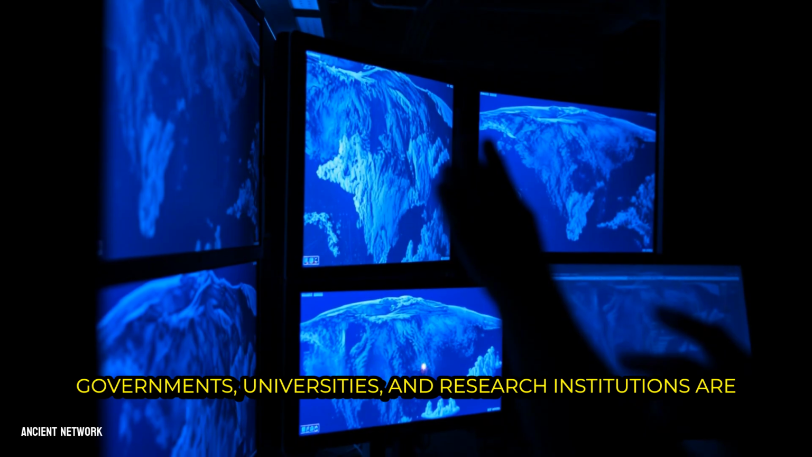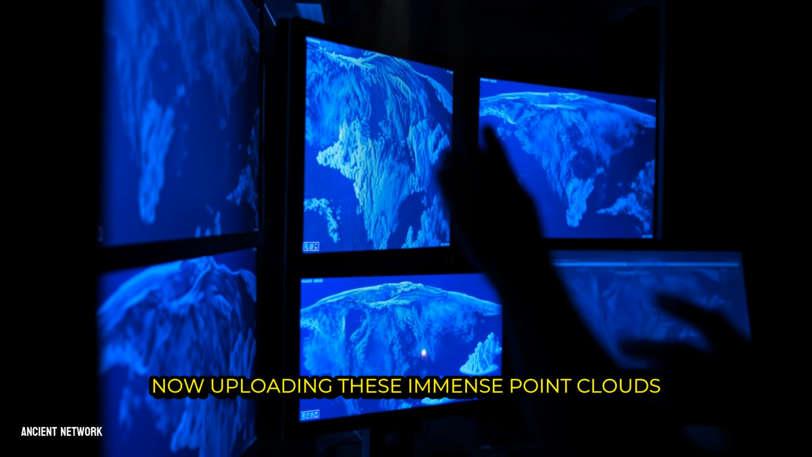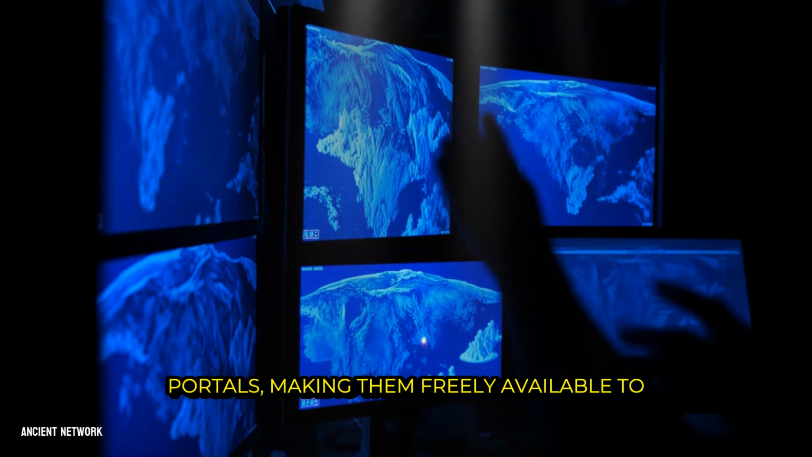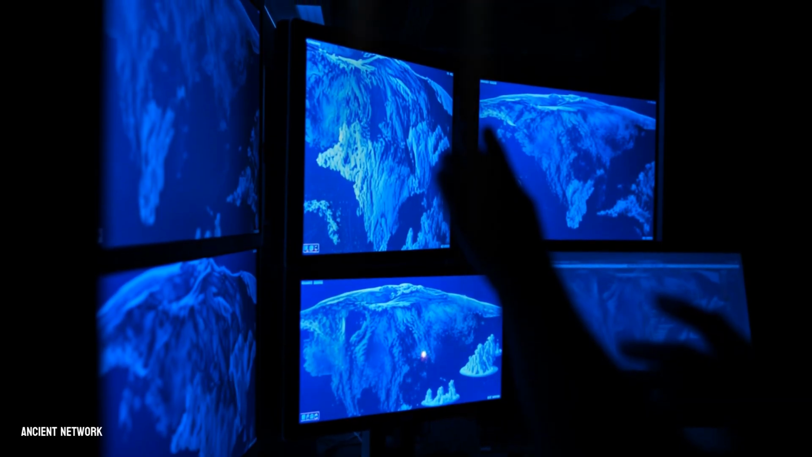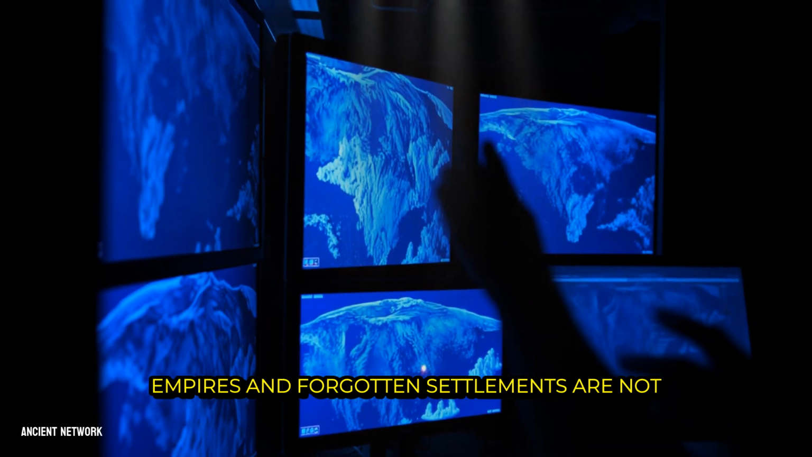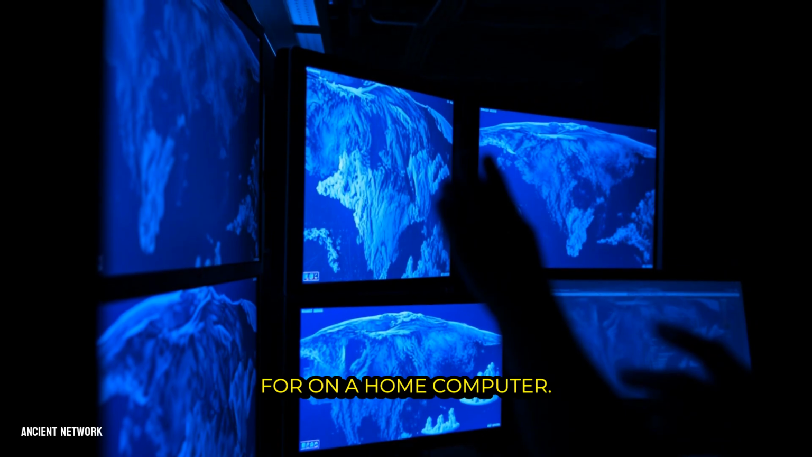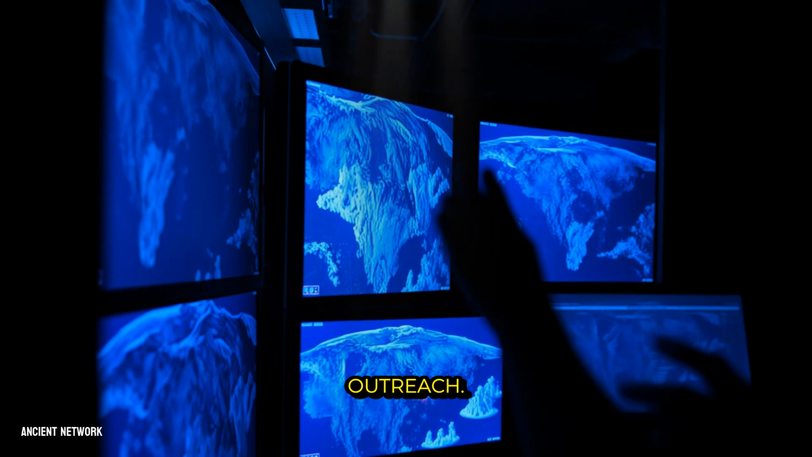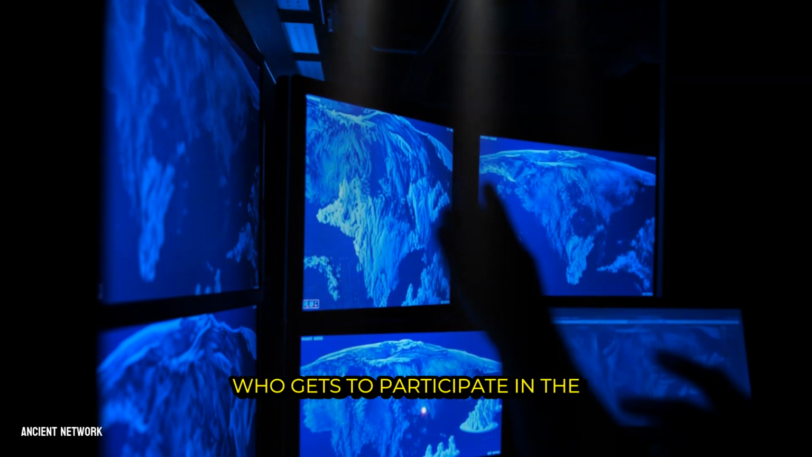Governments, universities, and research institutions are now uploading these immense point clouds and terrain models to public online portals, making them freely available to anyone with an internet connection. Suddenly, the digital landscapes of ancient empires and forgotten settlements are not locked in a lab, but open for exploration on a home computer. This is more than just public outreach. It is a fundamental reimagining of who gets to participate in the act of